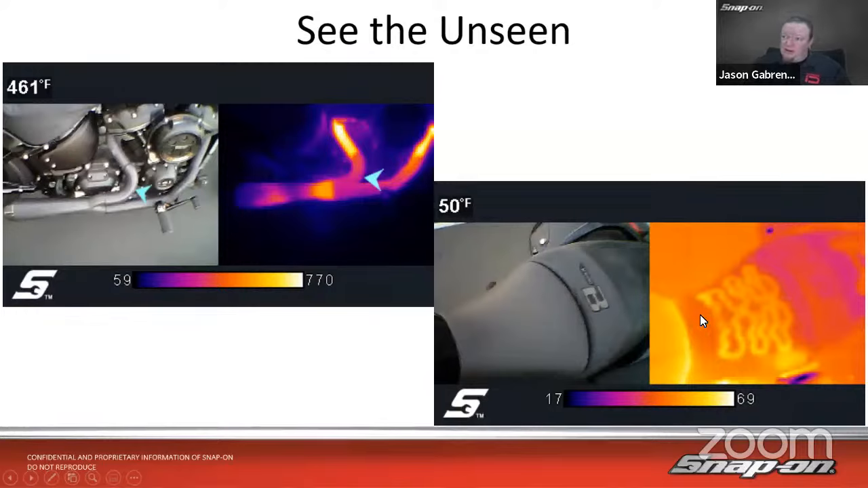Over here on another bike, we got a heated seat, and we can see the grid in there for the seat heater. So we'd be able to diagnose, is that seat heater working properly? We'll actually see a good and a bad one a little bit later out of a car. Same type of deal though. We got 17 degrees at the coldest and 69 degrees at the hottest. Boy, that seat heater is working great that day on a 17-degree day, while the rest of the bike's really cool.